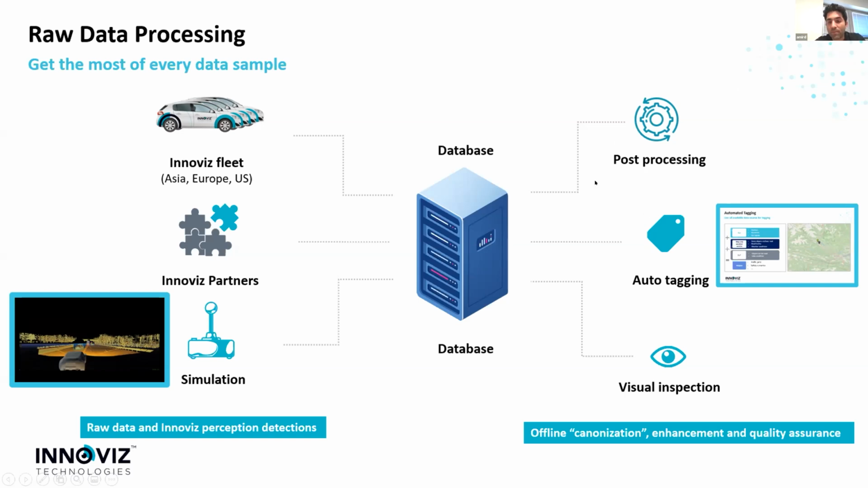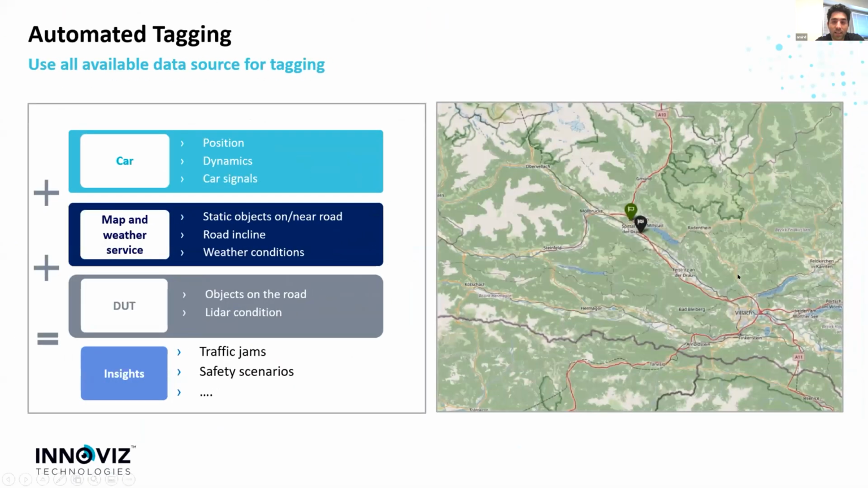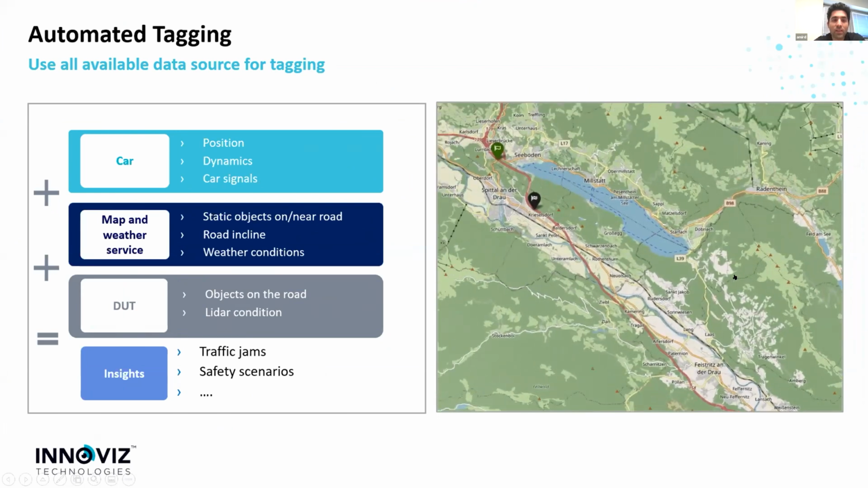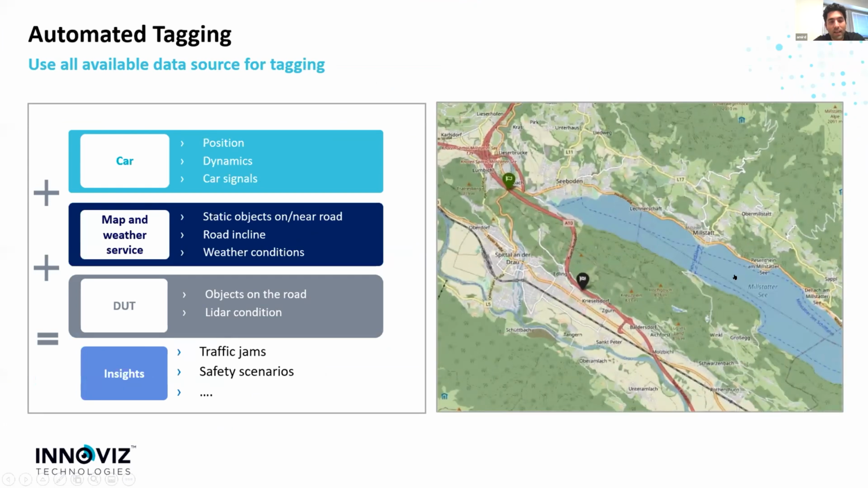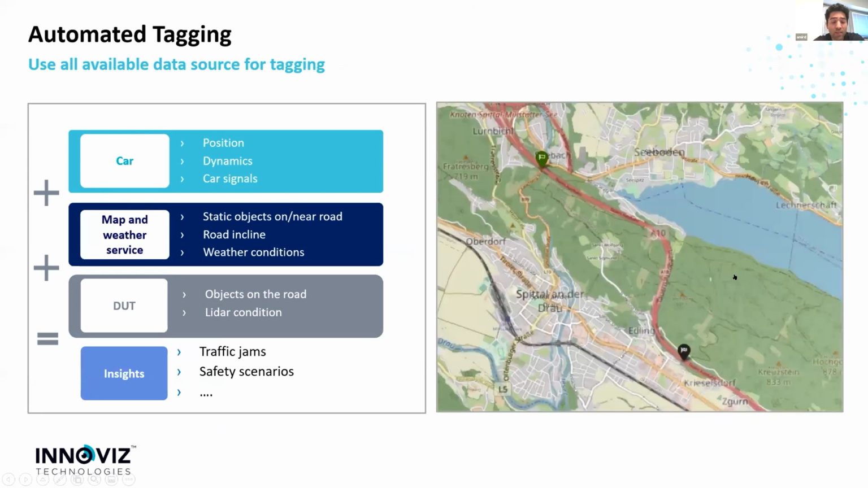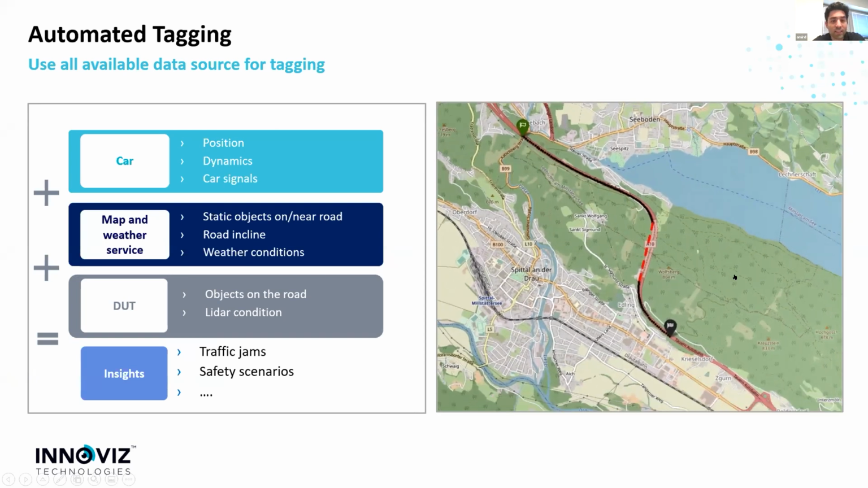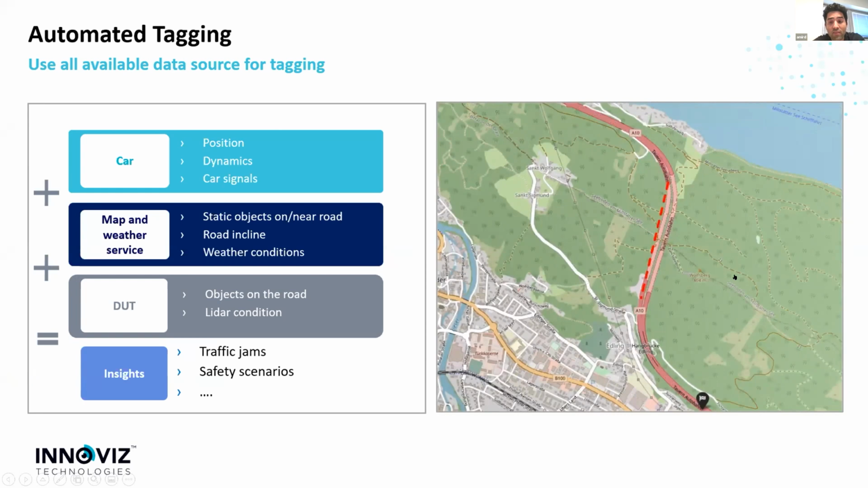So this is the post-processing. Next thing we do is we tag the data. We take the data for sampling purposes, which I'll describe later. And how we do it, we just collect all the available data sources that we have on the car, adding map and weather services in order to understand the road infrastructure condition, like static objects we have on the road, like bridges, tunnels, road incline, and obviously also querying for the weather condition in the specific drive.